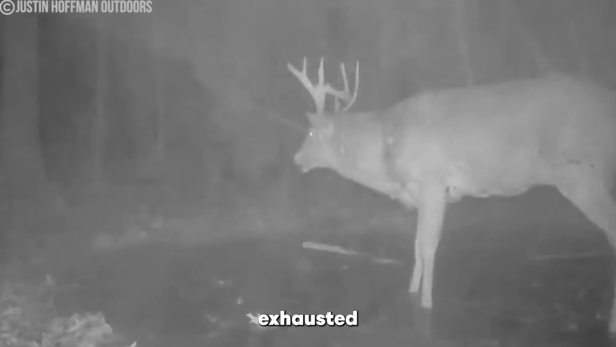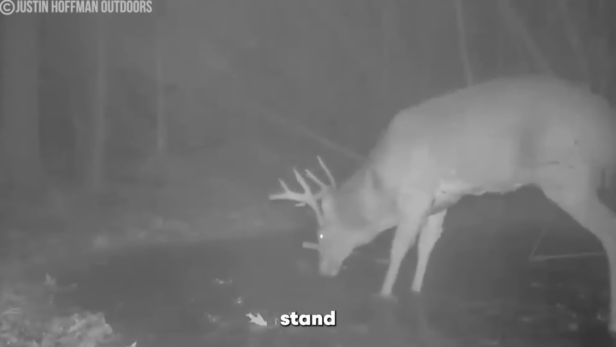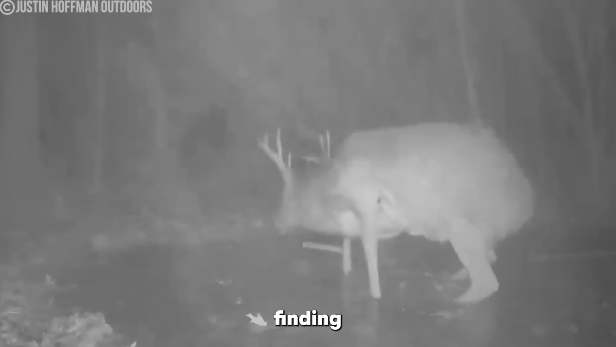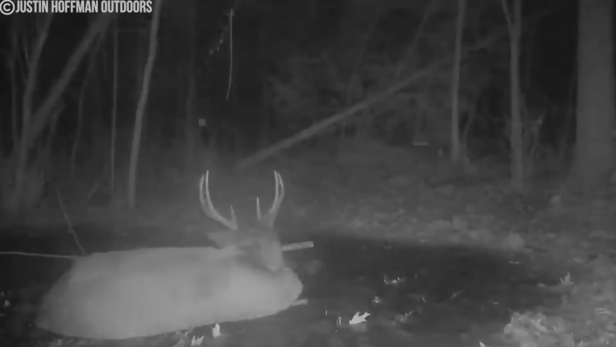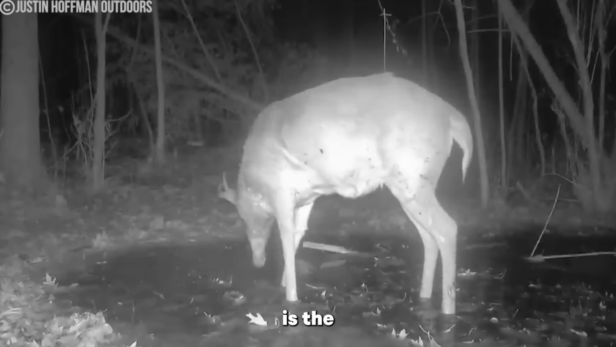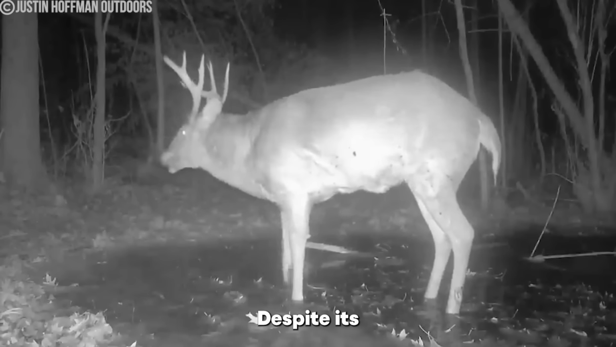The buck was exhausted from the rut, so much so that it could barely breathe and stand on its legs. But while it appeared to be holding itself fine after finding some much-needed rest, things were about to go south for this guy. Of course, the buck could have sat there and rested for a bit, but such is the brutality of nature that it just had to get up and keep going, despite its condition.